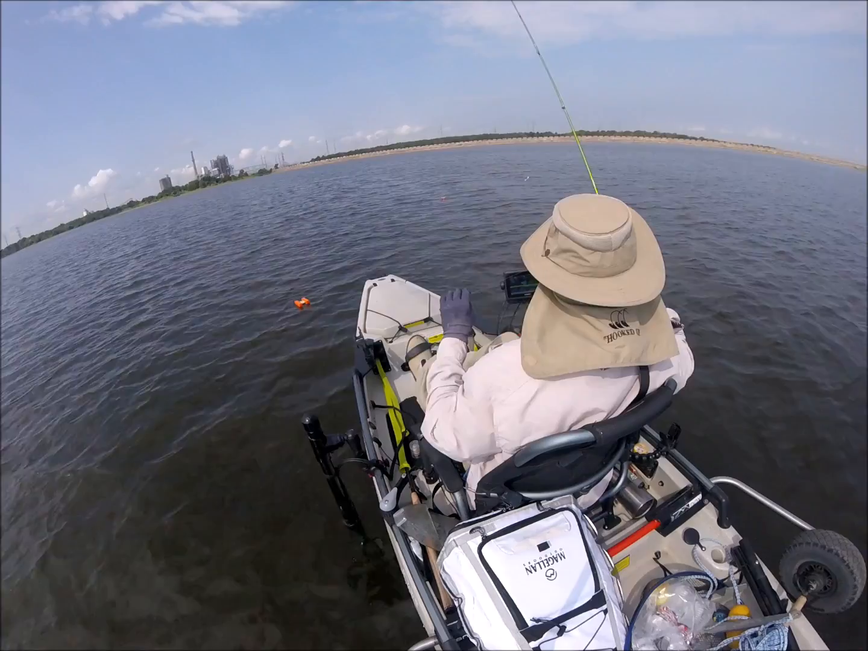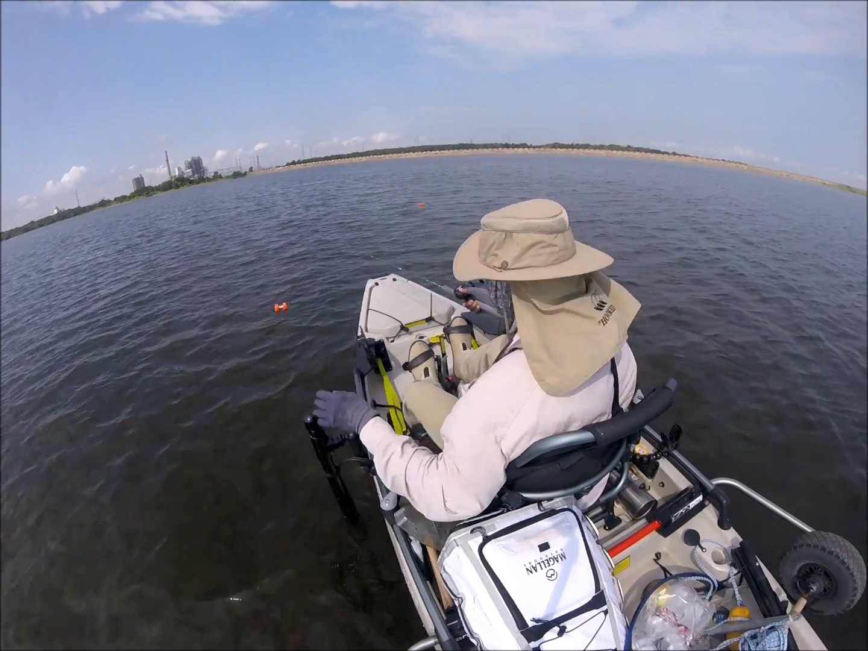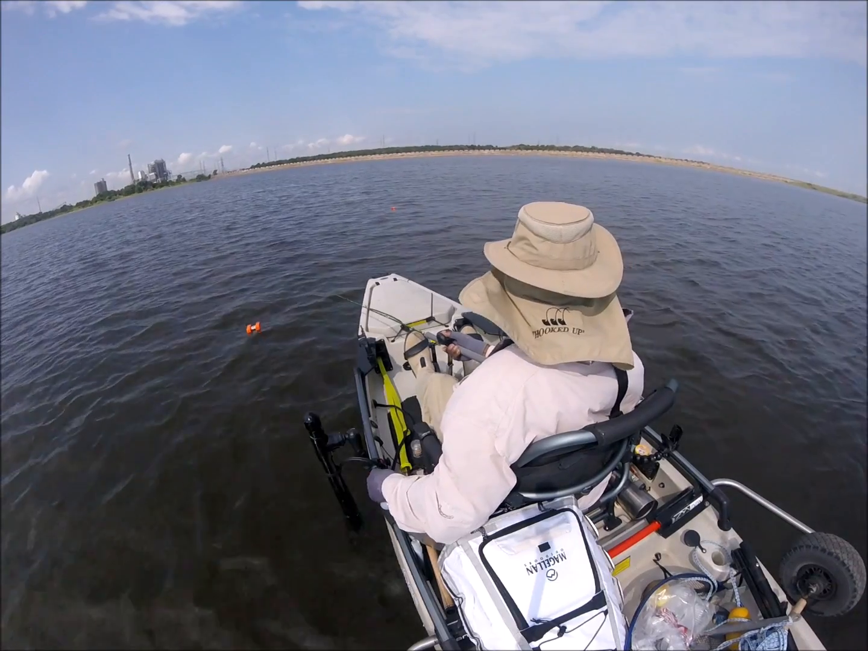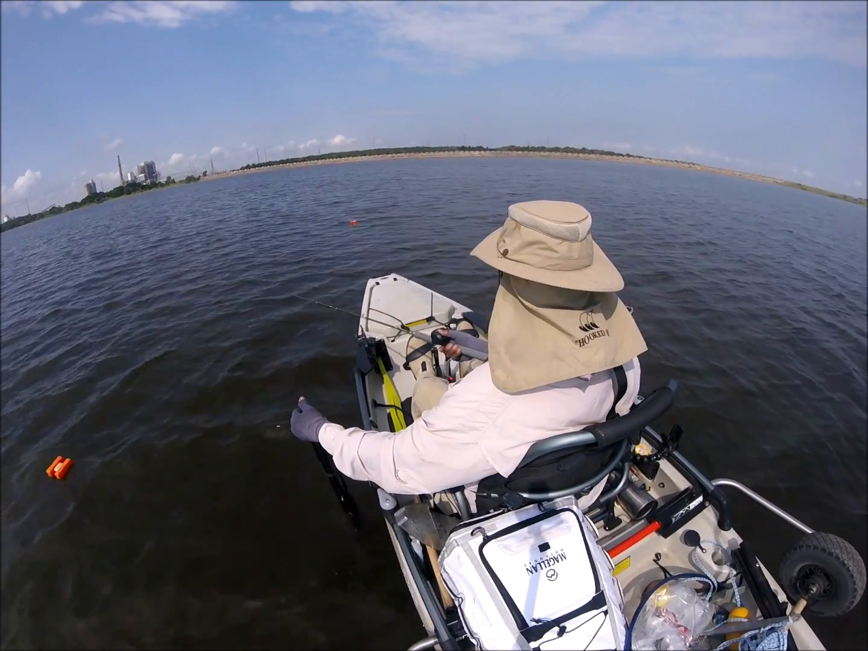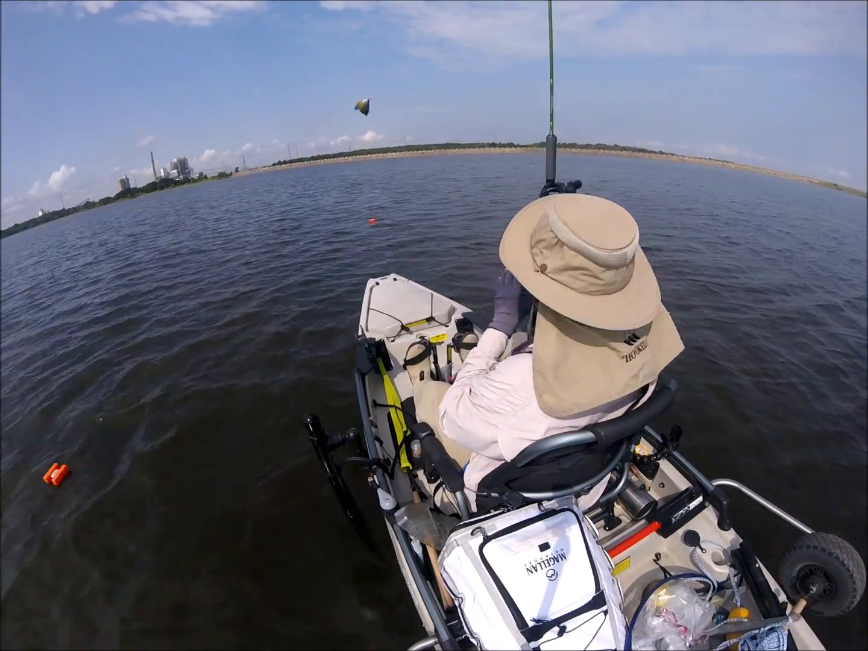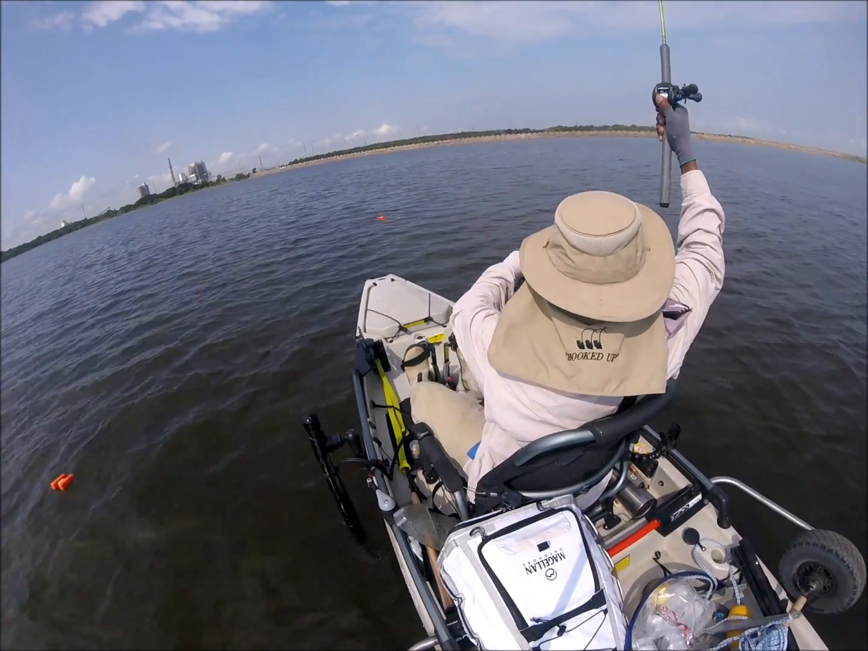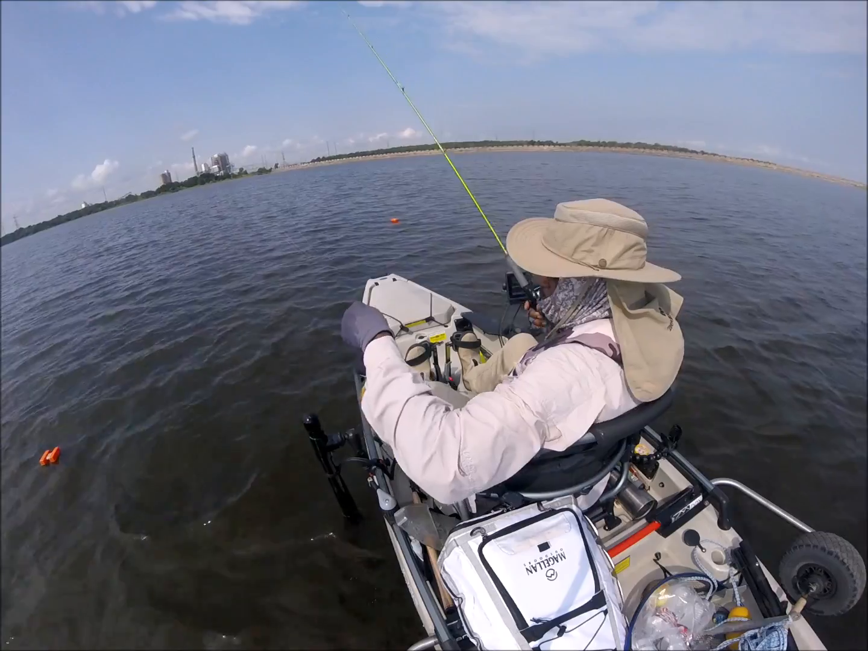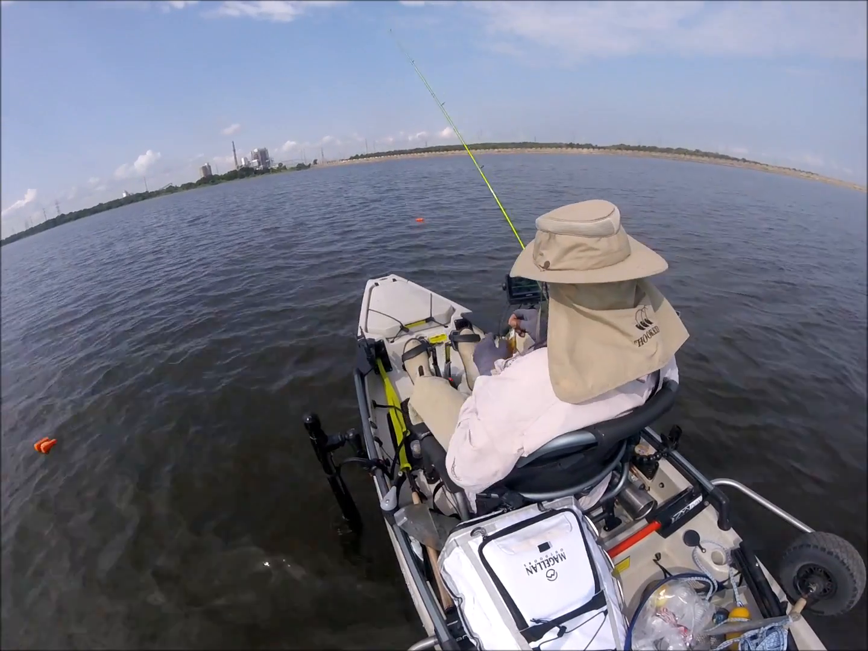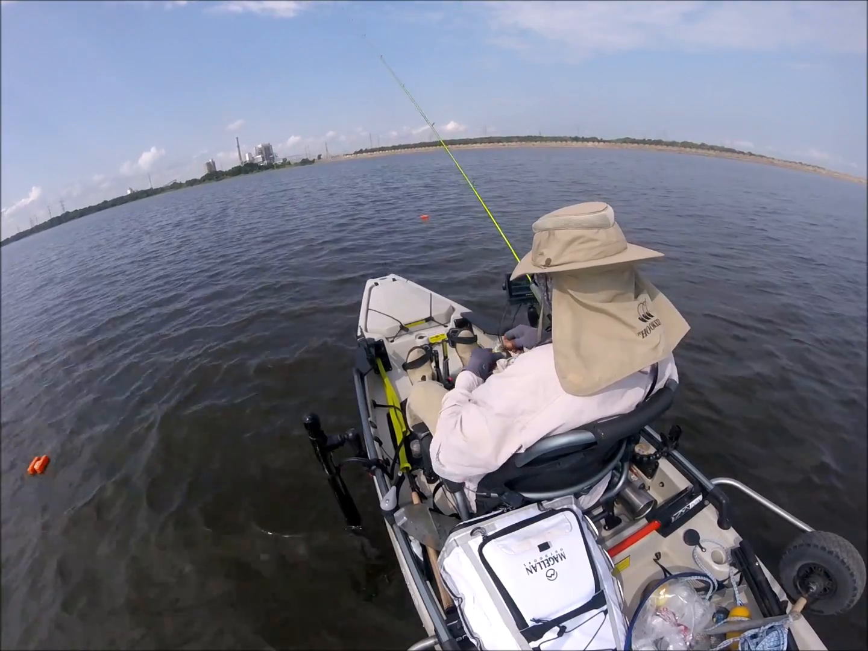Straighten out here and come back through the strike zone there. Yeah, that's the strike zone, all right. Get away from this buoy. Get back over there where I was at.